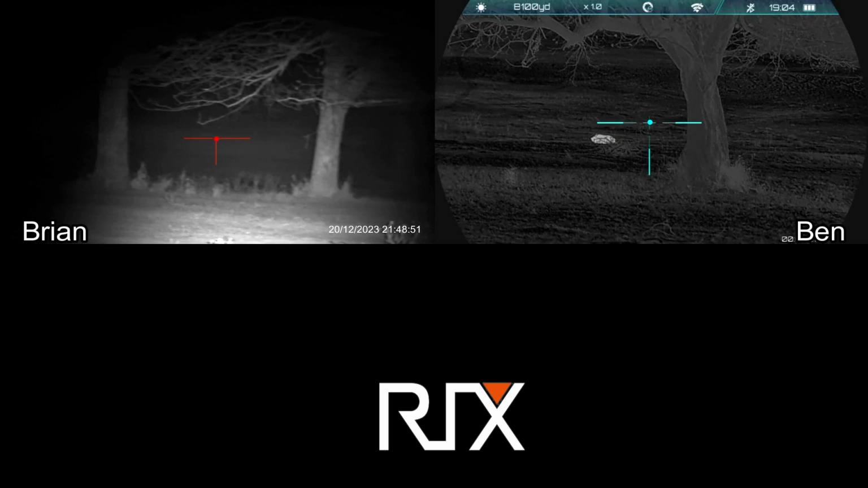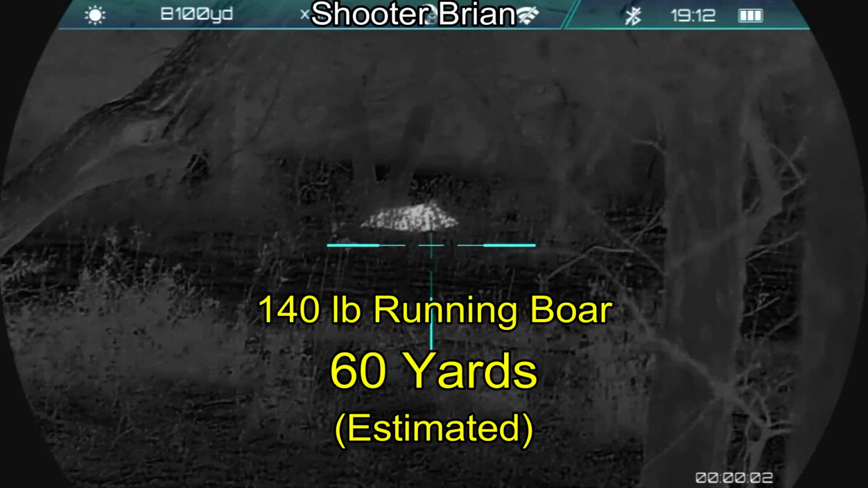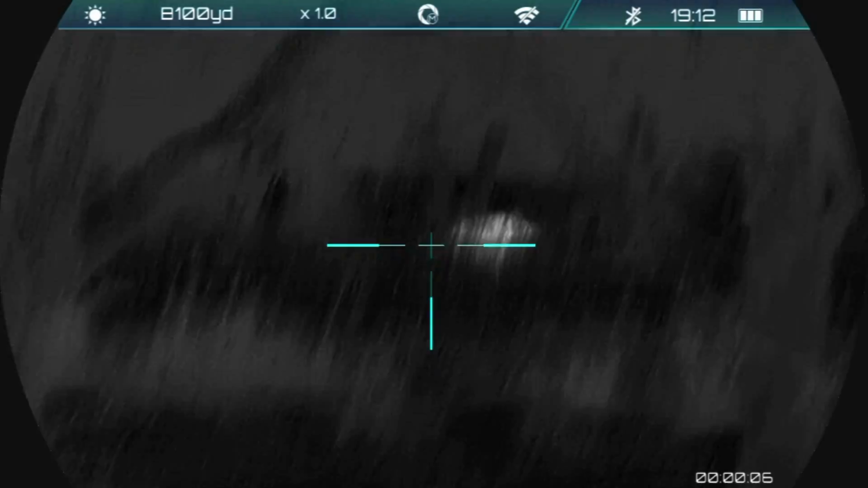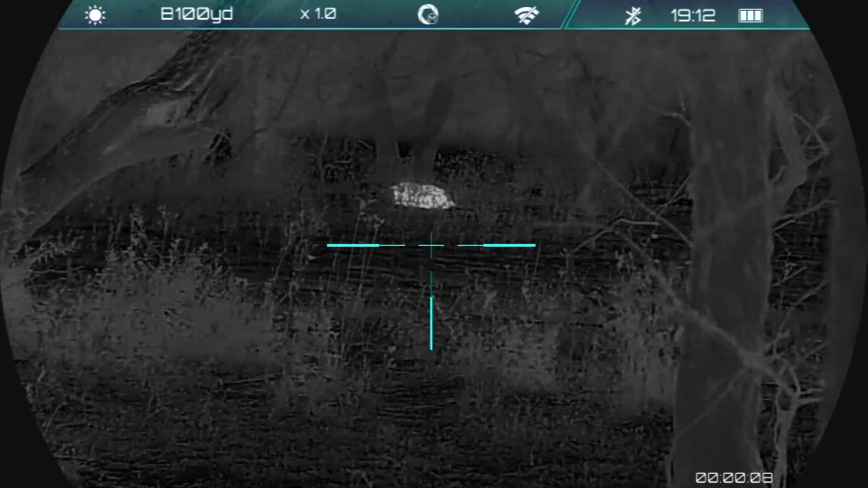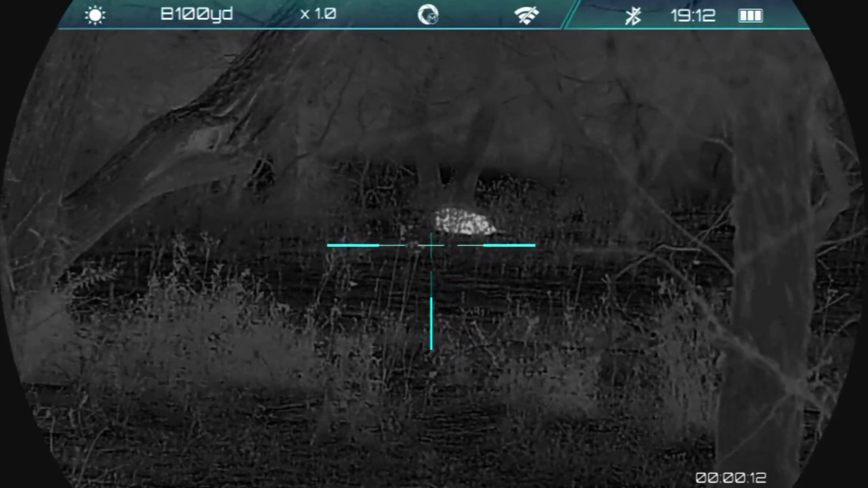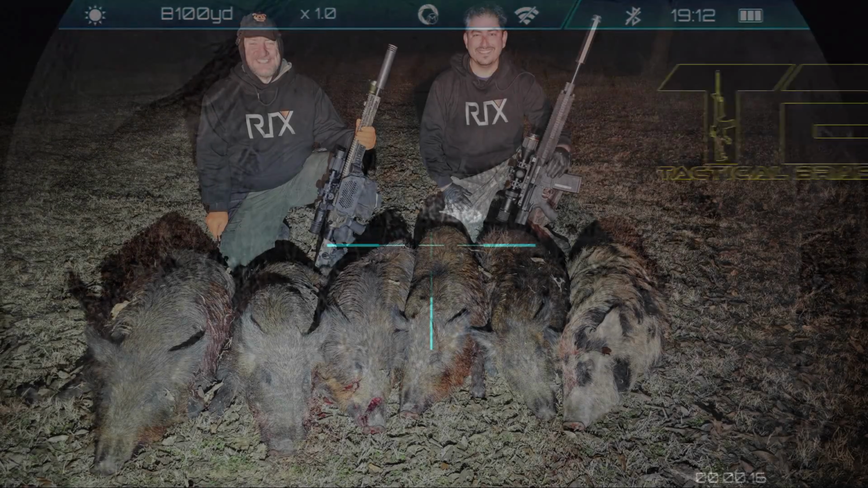After scanning another minute or so, we didn't see any more targets, so Ben took off to go get the truck, and I started locating downed hogs, and while doing so, I noticed this hog back across the creek where they first ran off to the right. Here I used Ben's rifle because this hog was in the brush, and the digital night vision with the IR illuminator would not see it nearly as well as would using thermal, so I used his rifle.